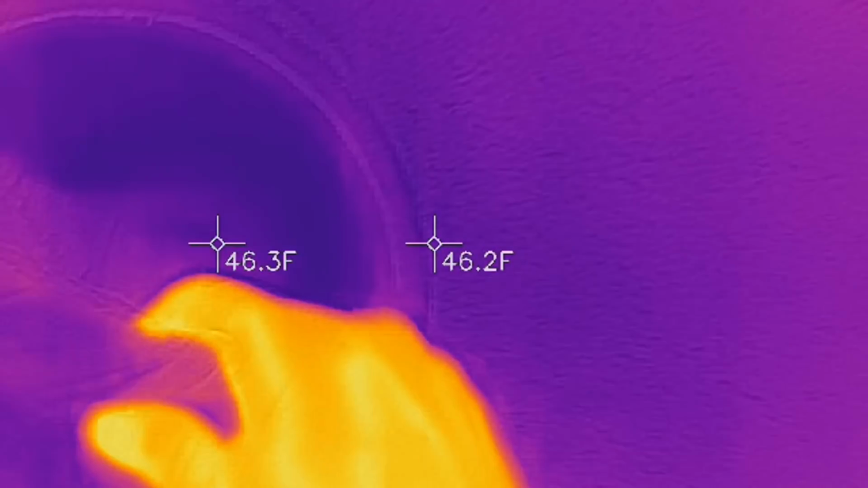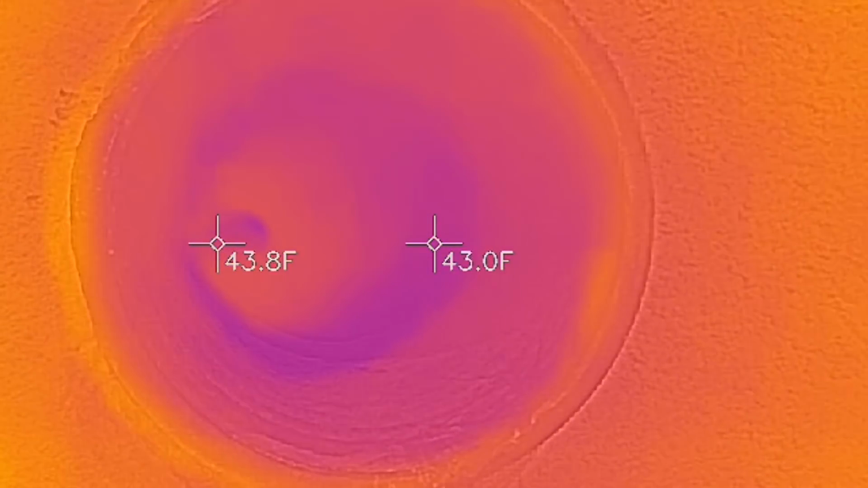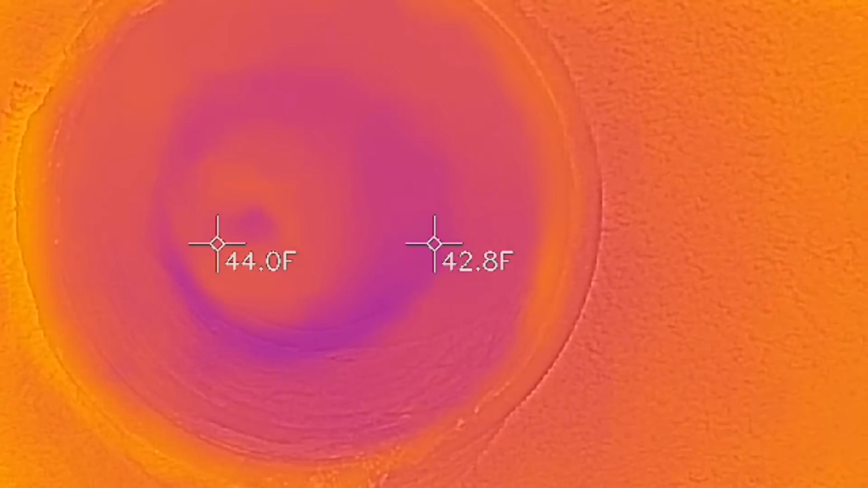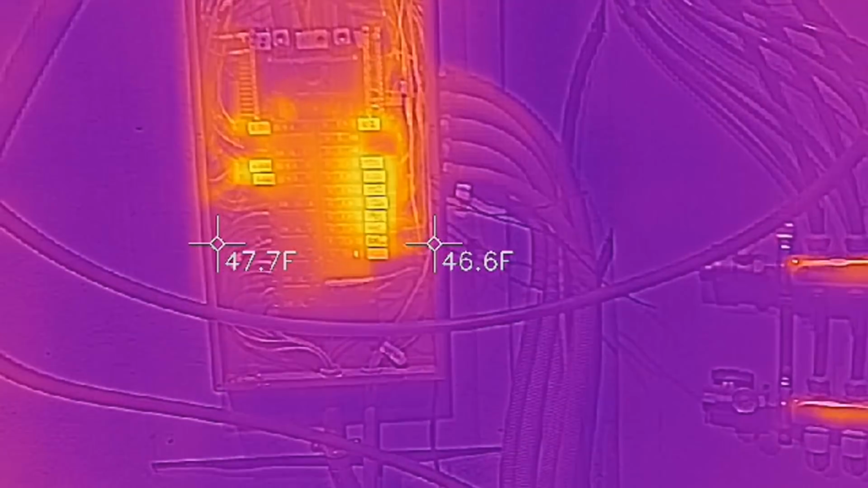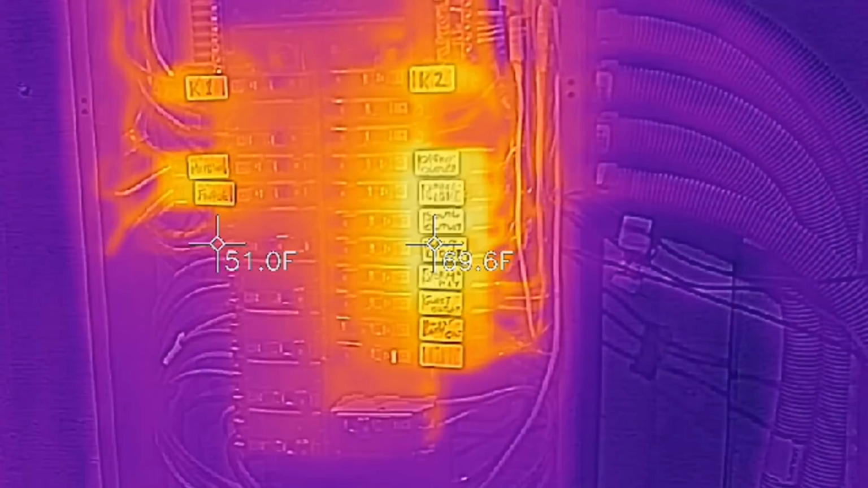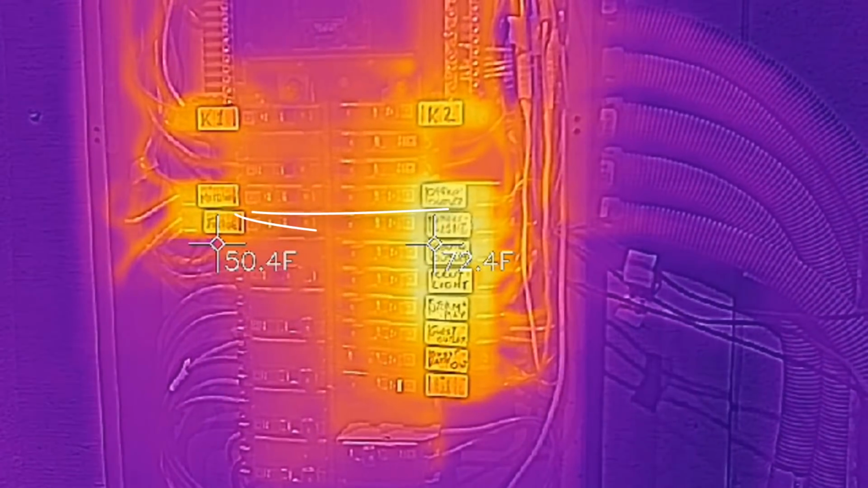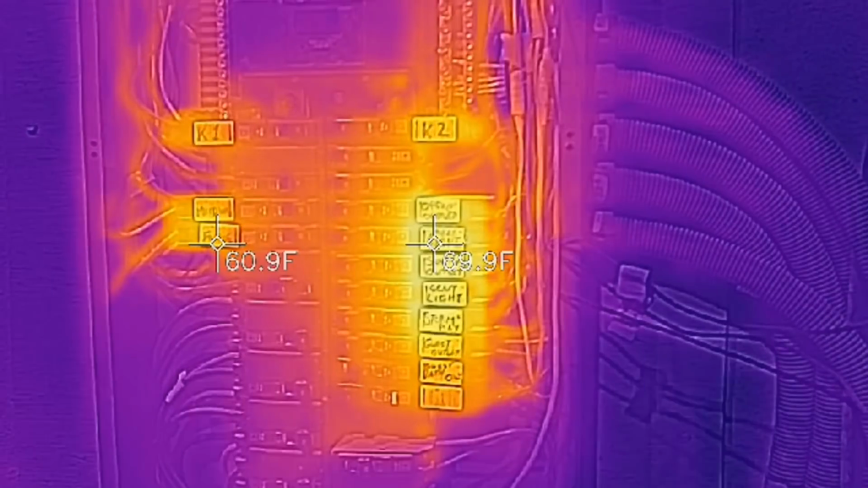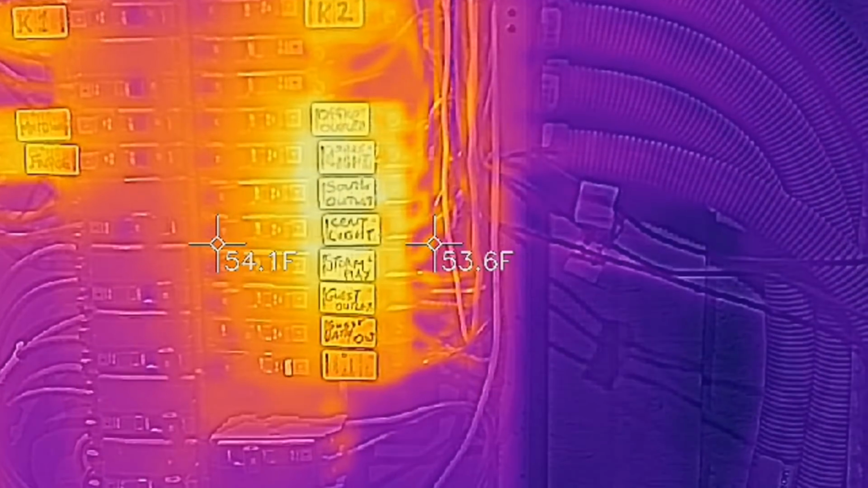And looking down inside this tube, it's 40-something in the tube, which is at least 10 or 12 degrees warmer than outside. The electrical panel is also interesting to see. What's odd now that I'm reviewing the video is that some of those circuits have nothing plugged in. For instance, the microwave circuit only leads to a single outlet, and nothing is plugged into that outlet. So I don't know why it's lit up. I'll need to investigate why that circuit's warm.